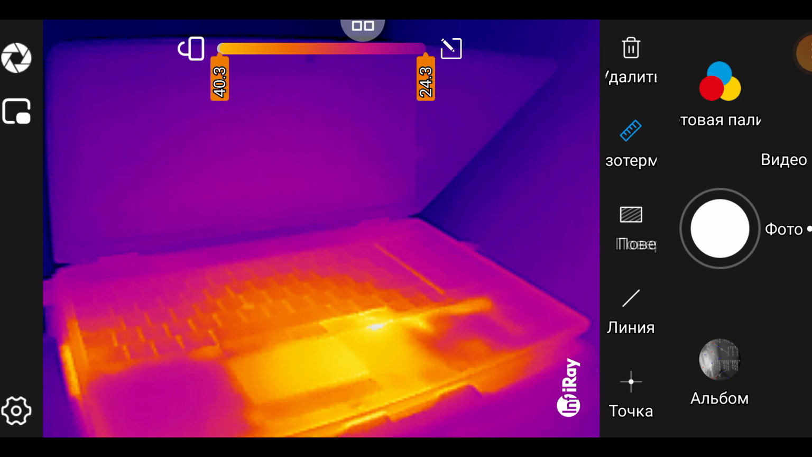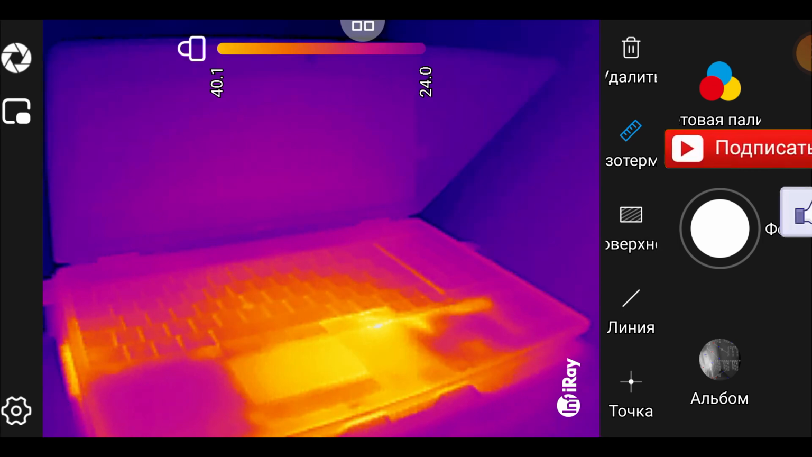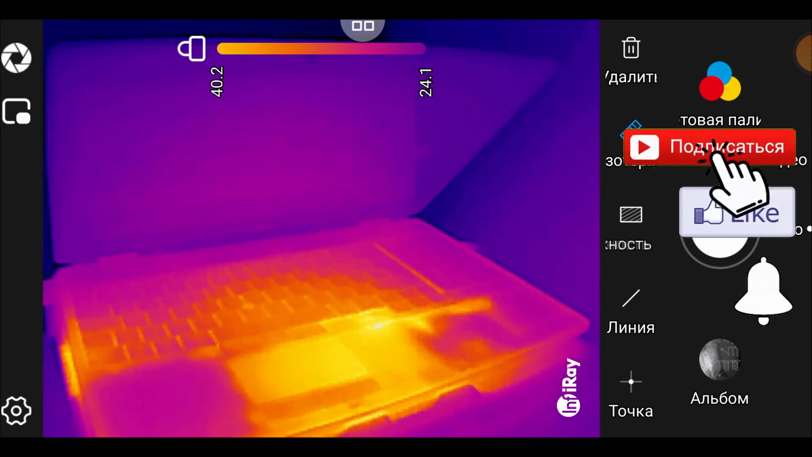It opens and we can adjust the temperature range in which we are interested. They moved it here. And we only painted over those places between temperatures of 34.4 degrees and 29.4 degrees. We press the lock and the image is restored.